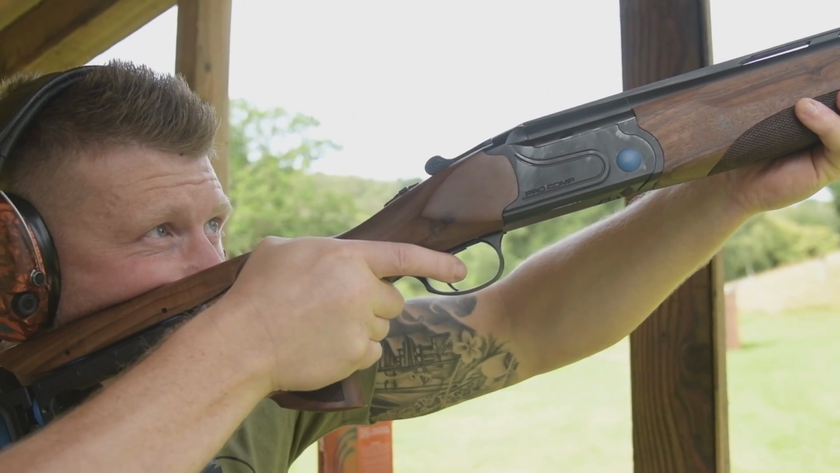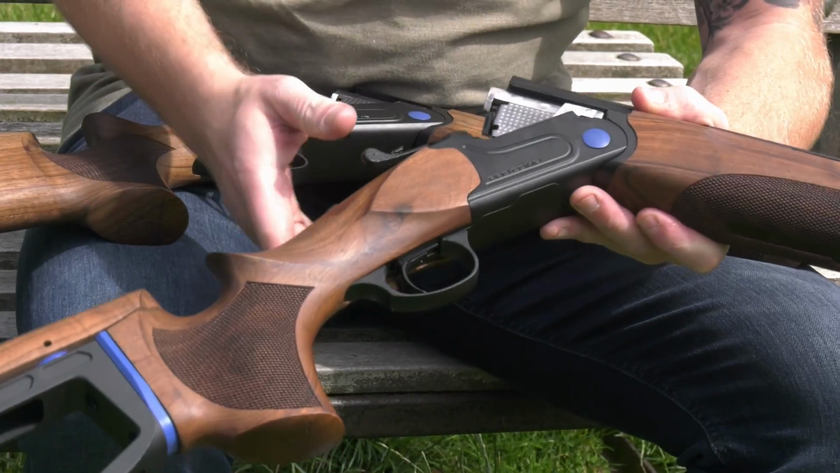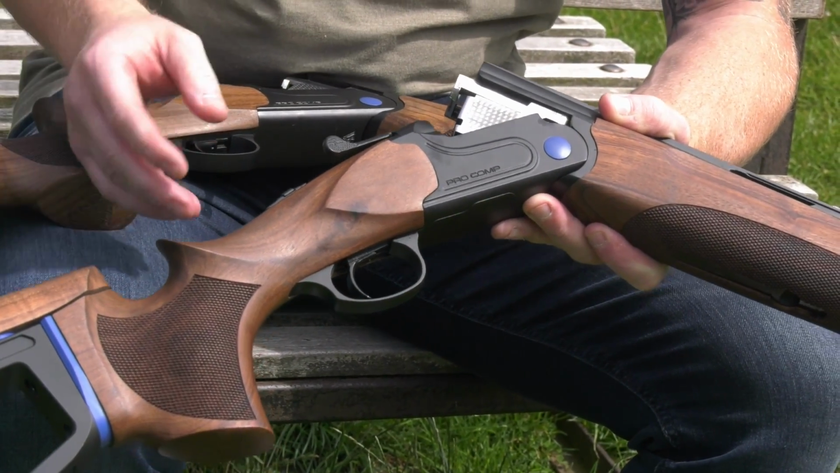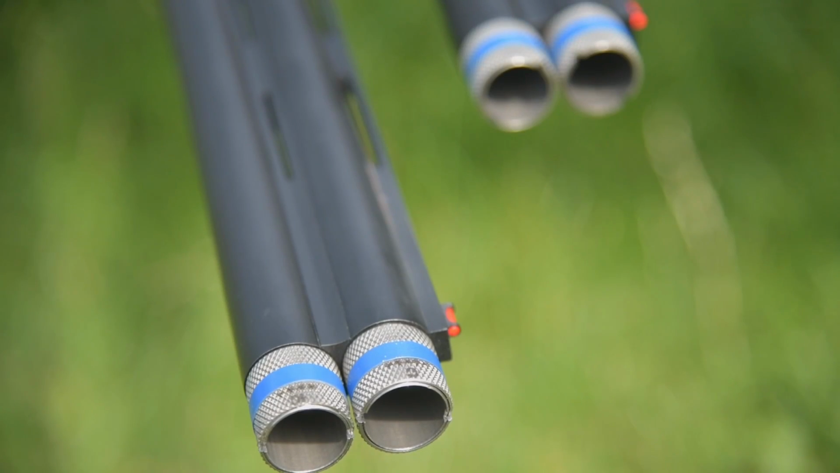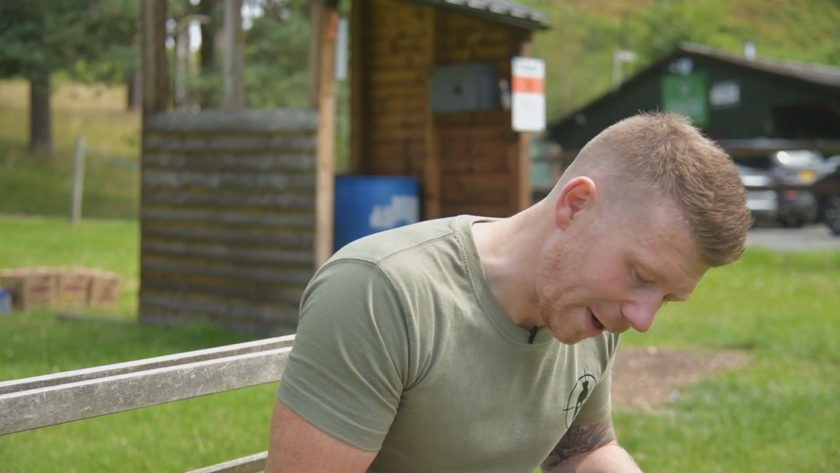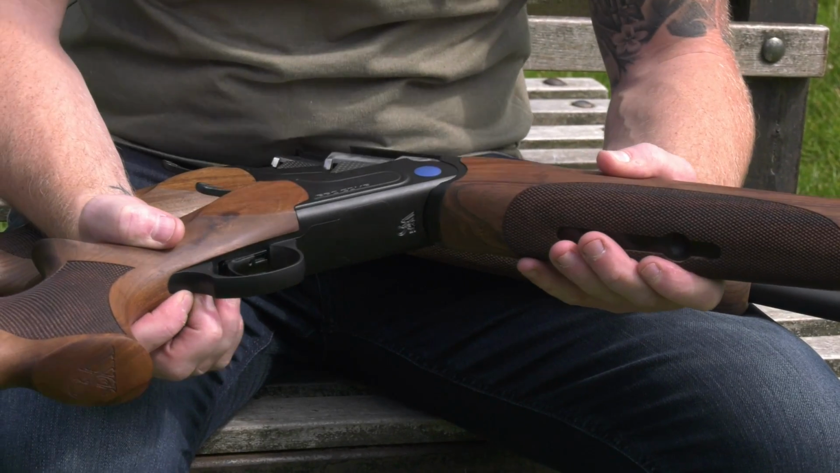It's a cool looking thing. It is. I mean, if you're going to buy a gun and you want full adjustability, then what more can you get? Full steel proof up to half choke. The trigger is also adjustable, so the blade will move forward and backwards.